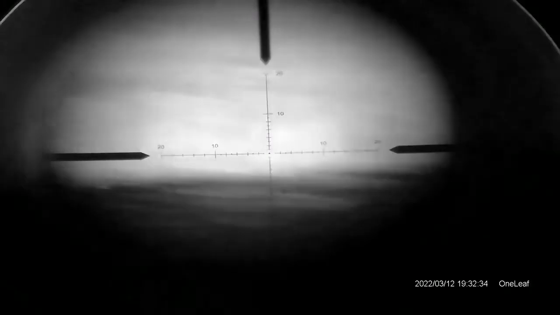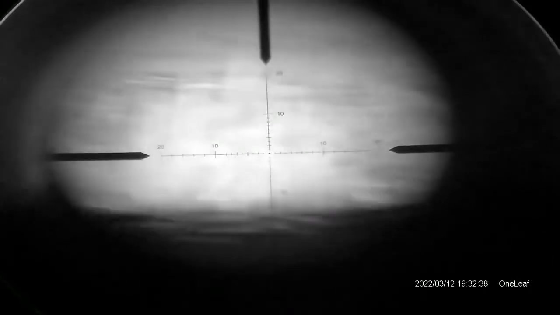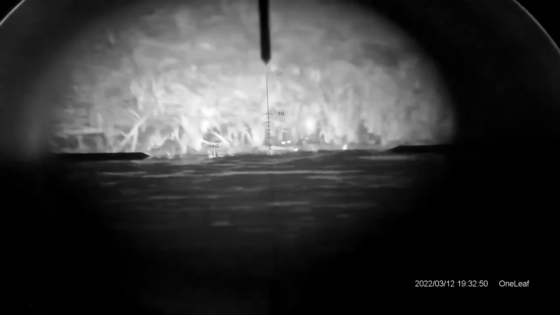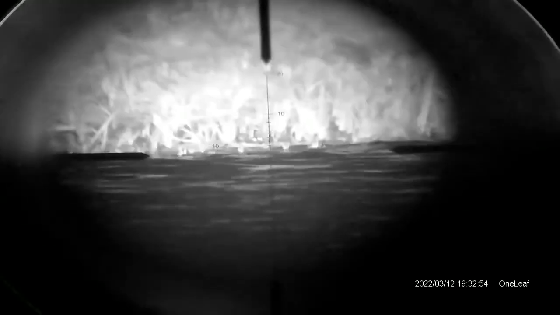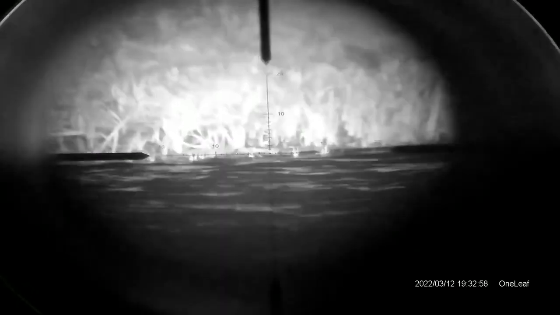So at its closest point, around about along here, I'd say that's about 50 yards away, maybe as close as 45, and you can see that image really well. Anything you wanted to shoot there would be fine. And you can see I just pick up a little bit of eye shine there, and I'm thinking, what is that? I'm thinking if it's a rat I could take a shot at that.